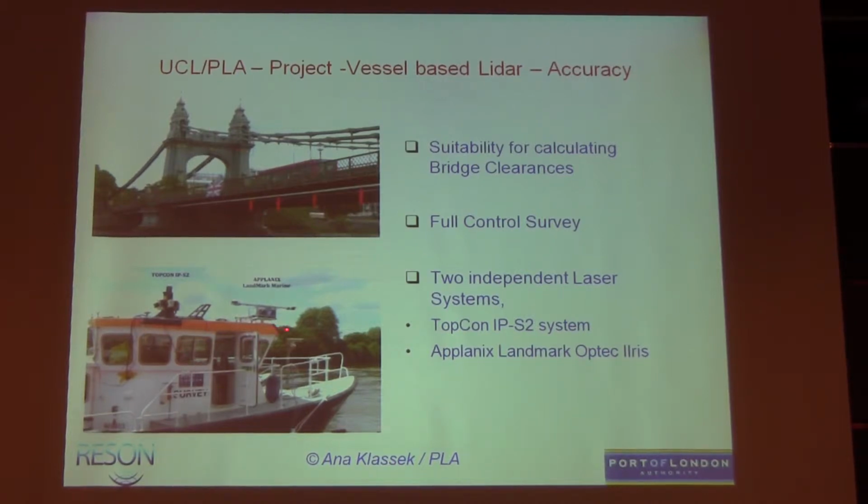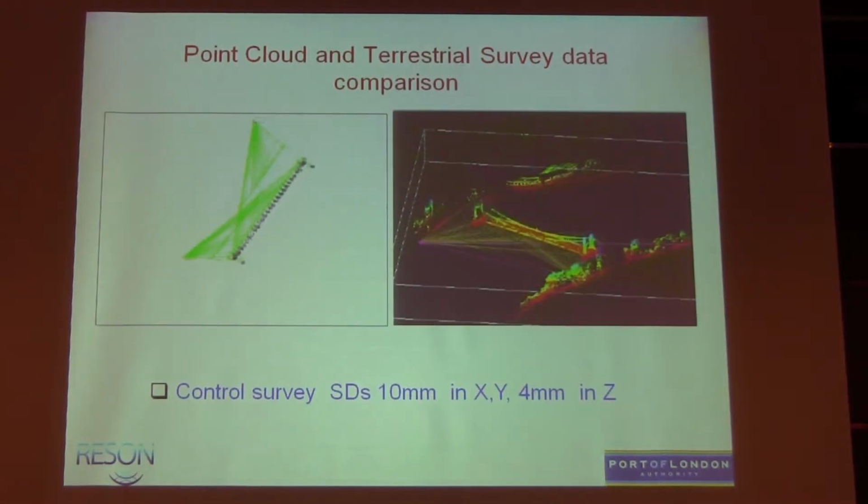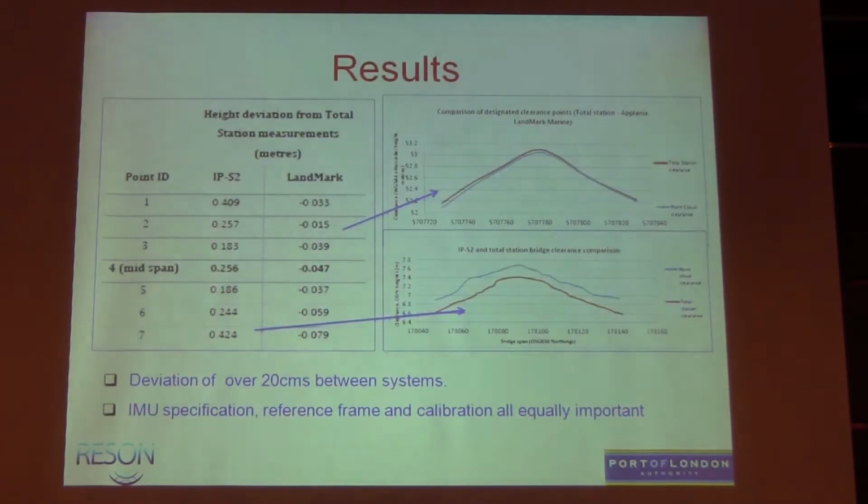And so we put the two systems, the Topcon and the Applanix Landmark, on the Yantlet. We can look at the higher resolution data, which we know is an ILRIS high definition system on there. We get very good definition of the bridge structure in the point cloud, a little bit less with the Topcon. And then there was a full analysis with a very solid control survey with land survey in there, looking at differences using Leica GeoOffice.